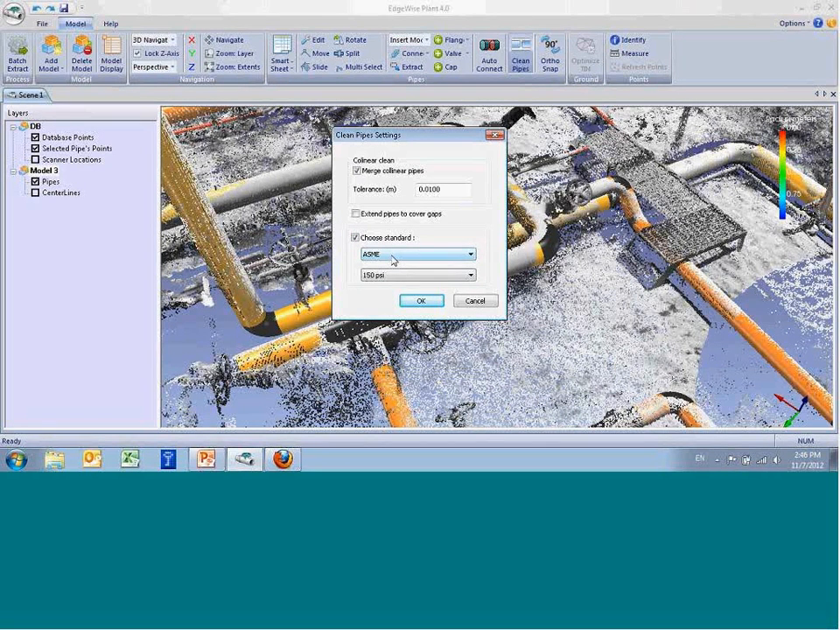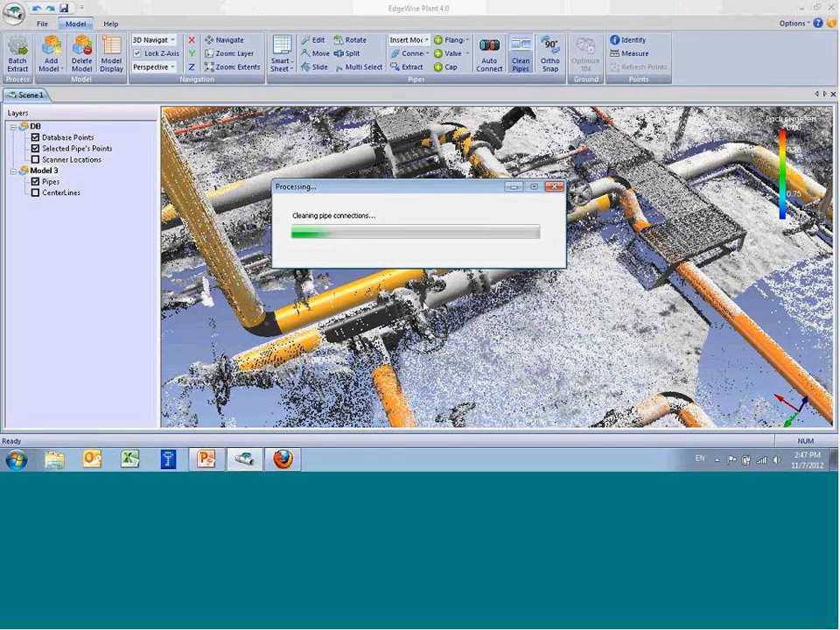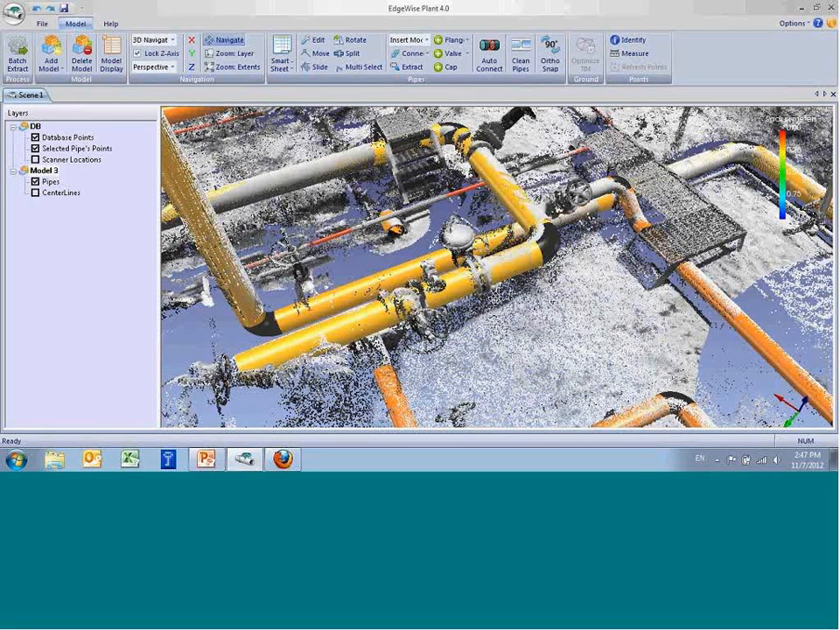So in EdgeWise 4.0, we've got a list of different standards. We now have DIN and British standards, and you can choose the pressure rating from within that standard. So I'm just going to have all of my pipes default to 150 psi, and standardize all of the pipe diameters.